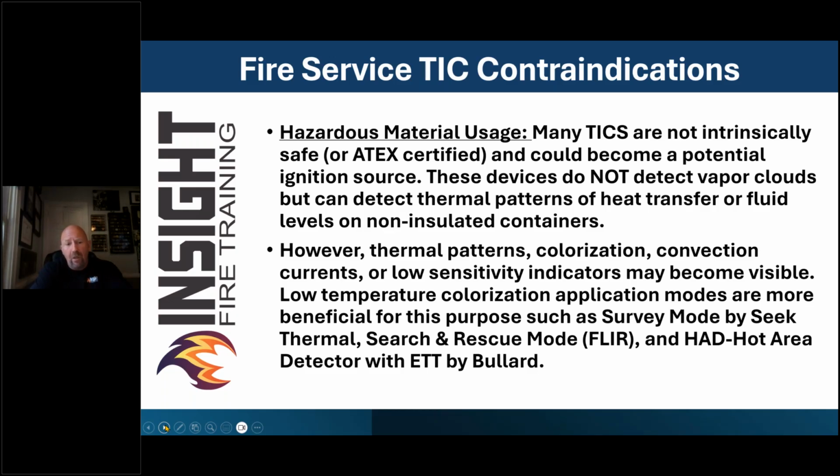As far as fire service cameras go, some of the features you would see that are beneficial, such as survey mode by Seek, search and rescue mode by FLIR, hot area detector or cold area detector by Bullard, or the electronic thermal throttle by Bullard. Those are just a few examples that could be beneficial to you if you understand those features, which are specialized application modes, which are called TI Basic Plus if you study NFPA 1801.